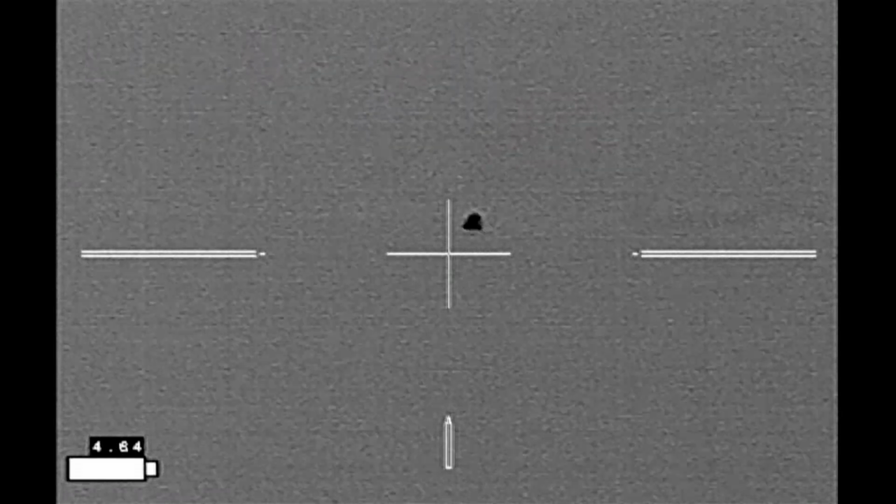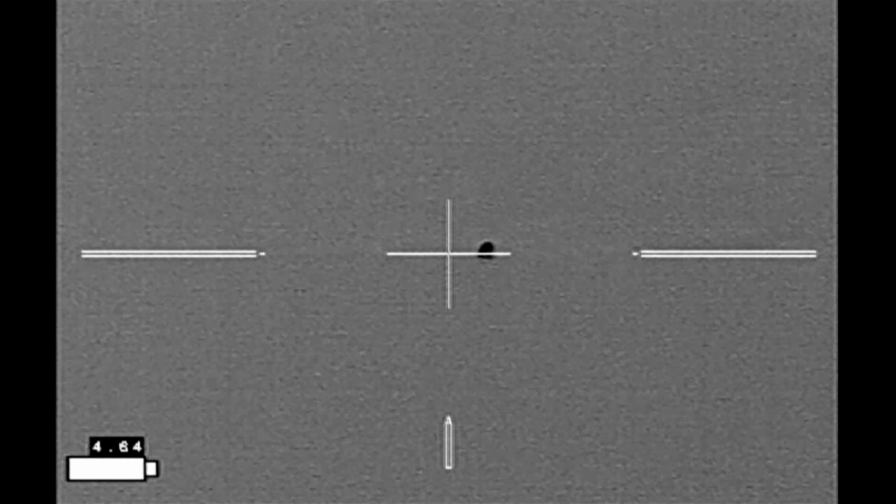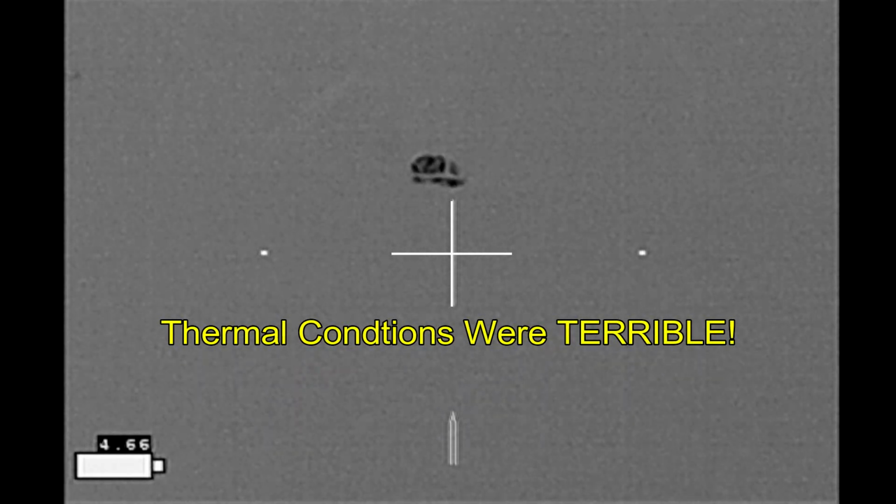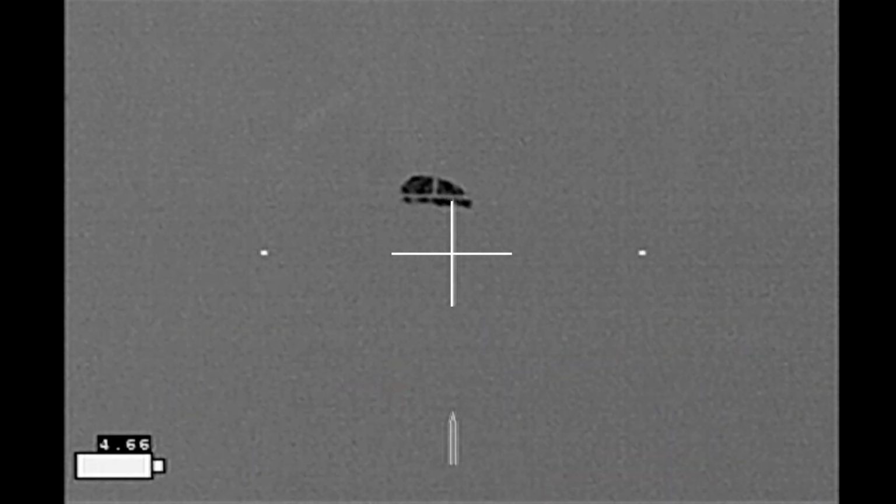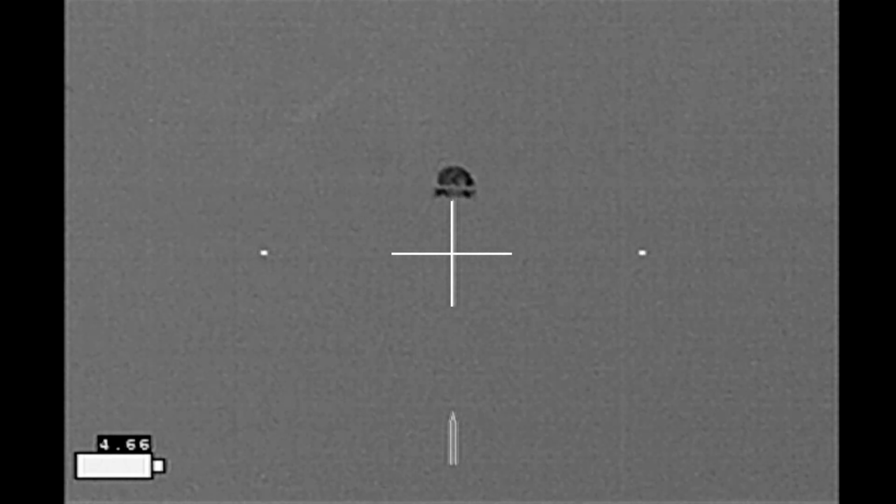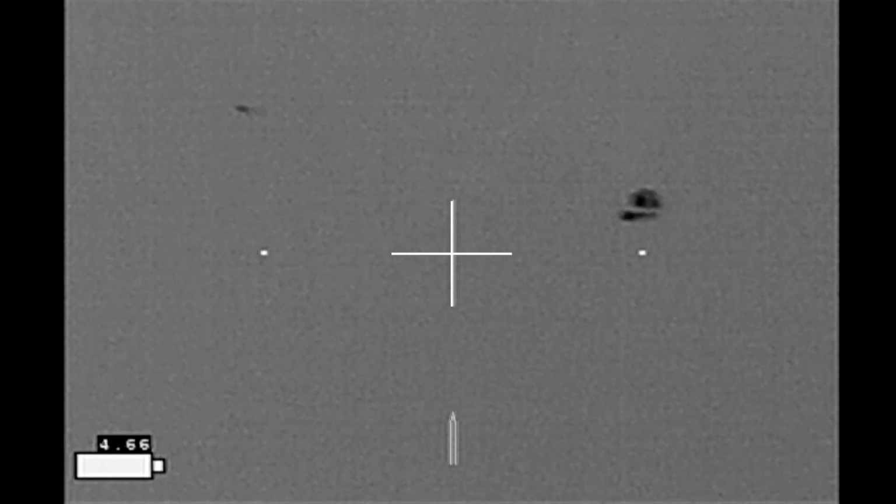And that's going to be too far away for me to try to take a shot. So I'm going to need to move up on it again. And by the time I get to where I think I can shoot at it, that boar is safe on the other side of the fence. It should make it on the neighbor's property. So yeah, it's on the neighbor's property.